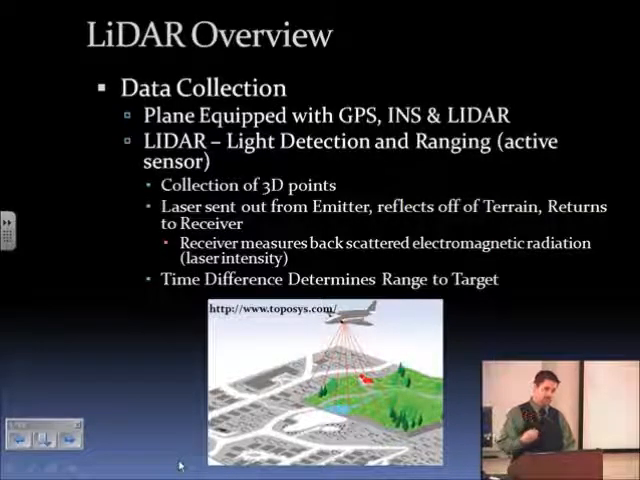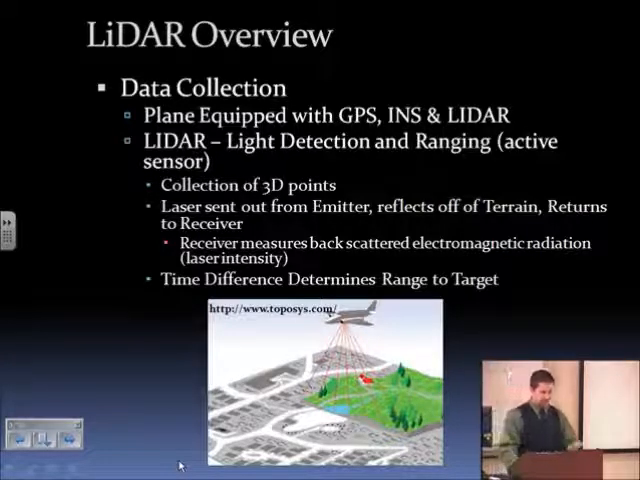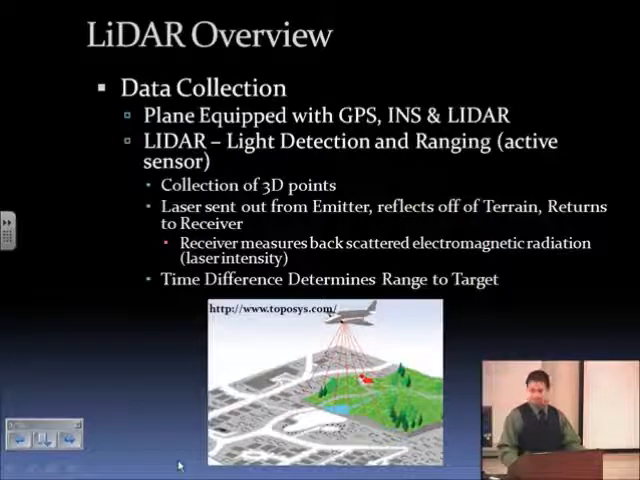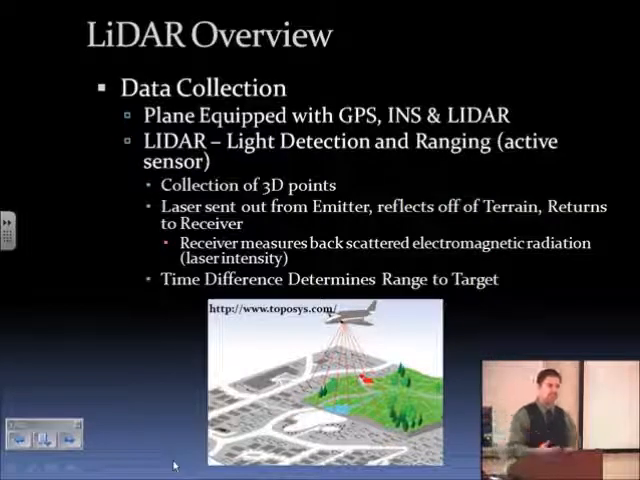The LiDAR sensor will record the time difference that it took for the laser beam to be sent out and then returned. From the global positioning system, you'll get the longitude and latitude. From the inertial navigation system, you'll get the height of the plane. And then finally, from the LiDAR sensor, you'll get the distance from the plane to the target. From the collection of these three sensors, you can think of a LiDAR sensor as an analog to digital converter.